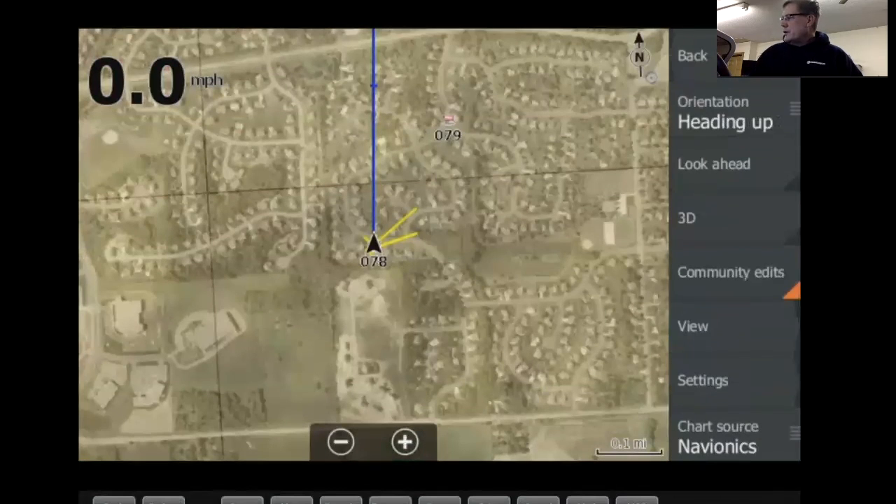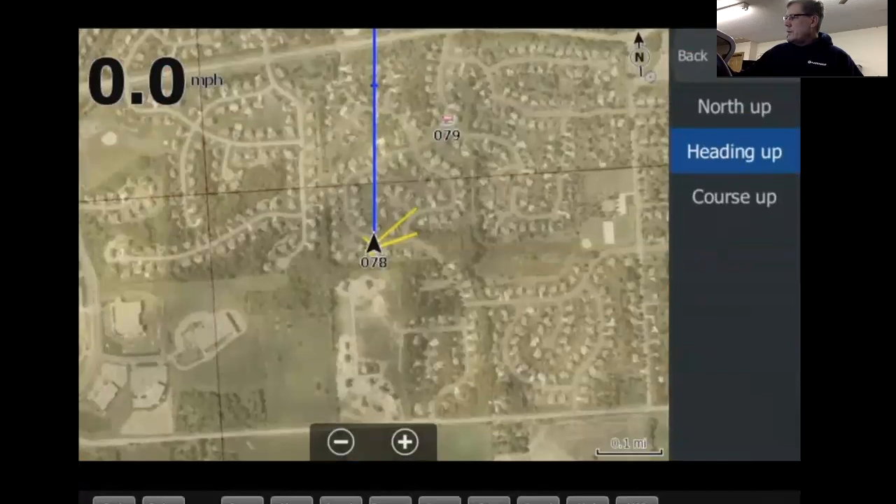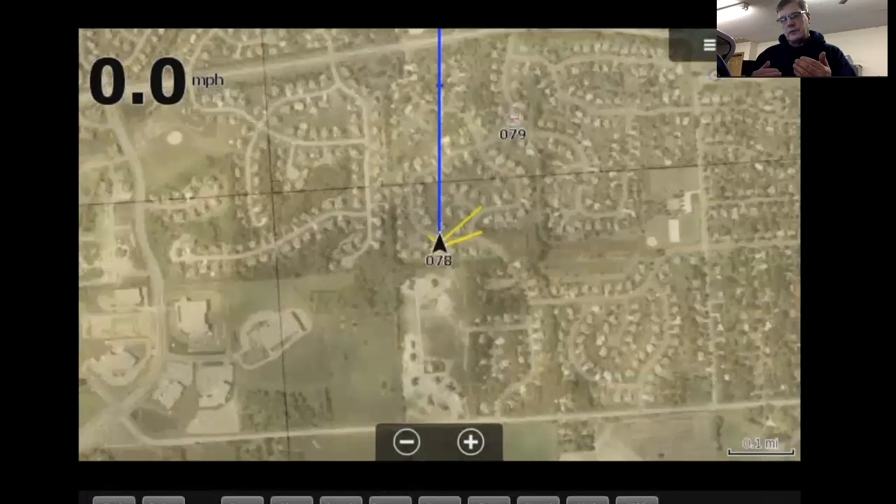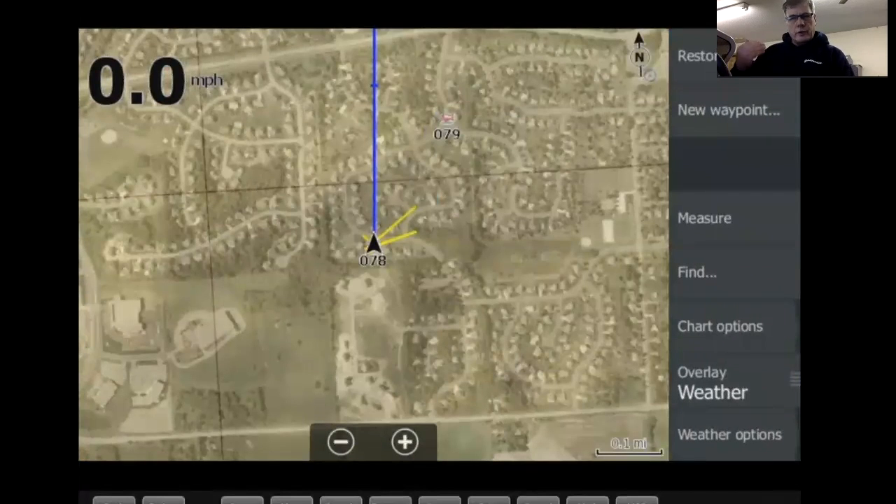Chart options. This is where some of the very important things in the charts are, especially your avionics chart. Here's one, heading up. You got three choices. You got north up, heading up, and course up. North up is where the map is always facing up, no matter what, and you're always going the opposite direction. I like heading up because I can't drive south, or I can't drive the opposite direction on my screen. So again, heading up, the direction of the boat will always be pointing up to the top of the screen.